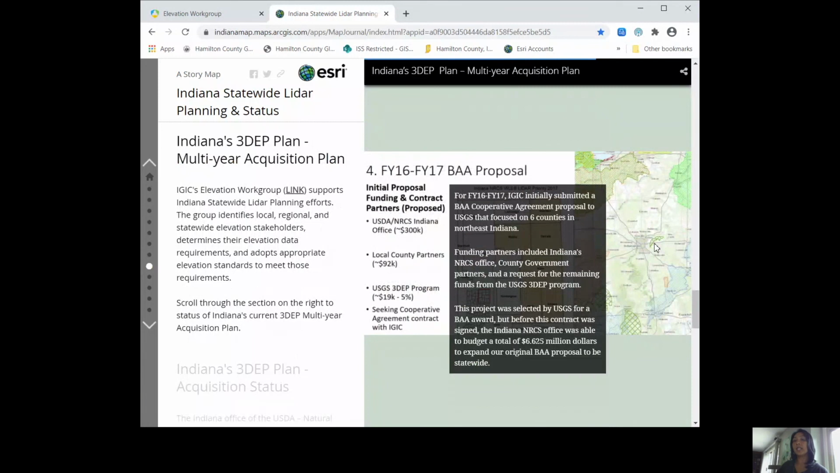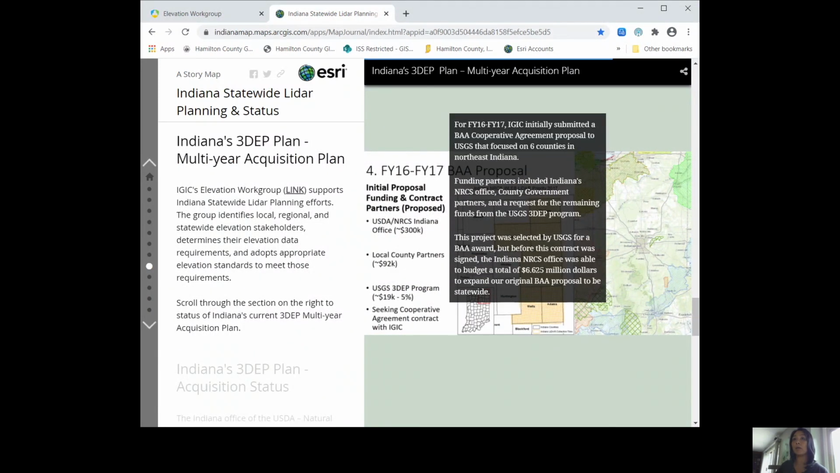For fiscal years 16 and 17, IGIC initially submitted a BAA cooperative agreement proposal to USGS that focused on 6 counties in northeast Indiana. Funding partners included Indiana's NRCS office, county government partners, and a request for the remaining funds from the USGS 3DEP program.